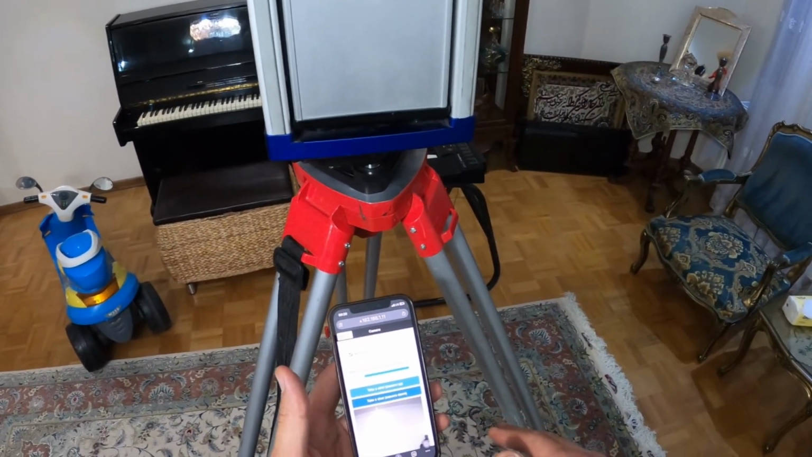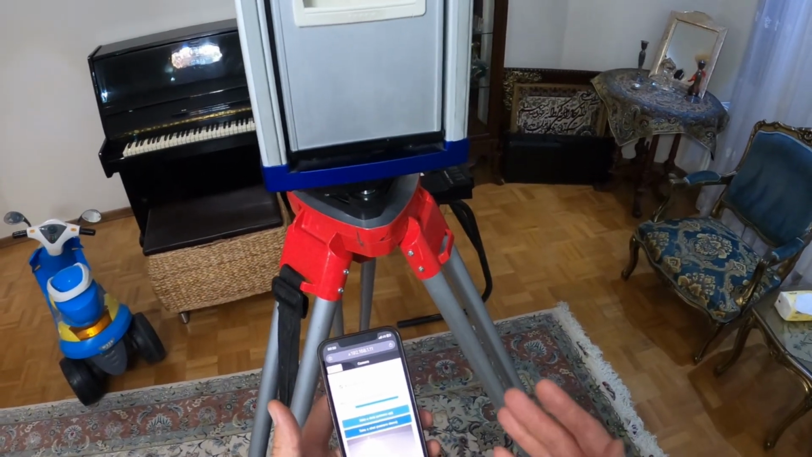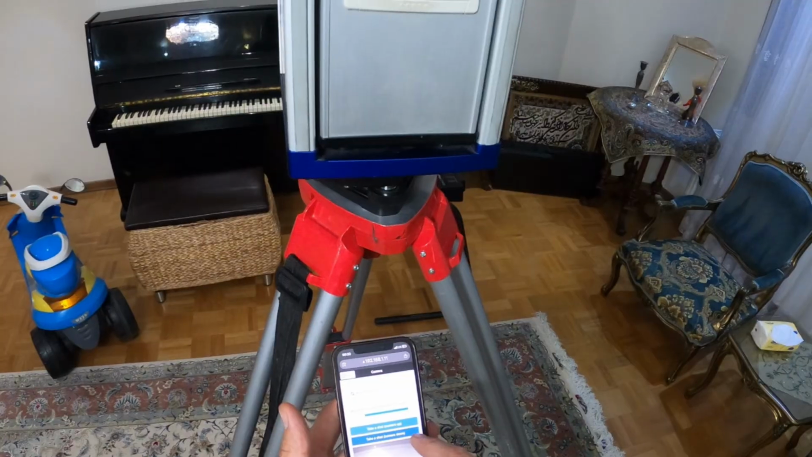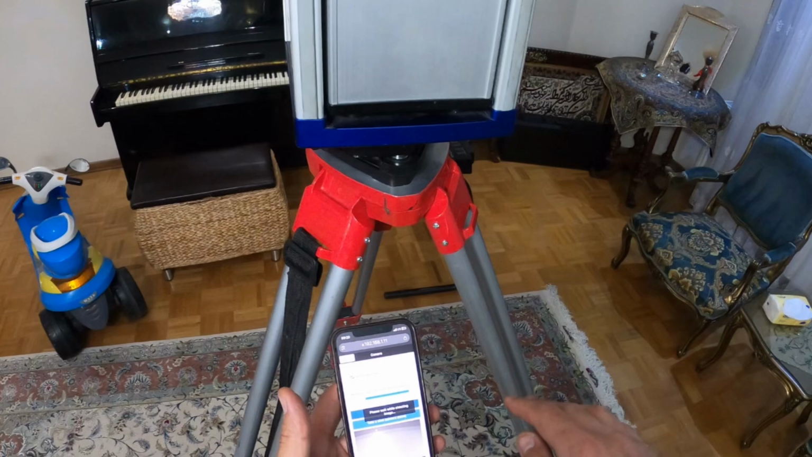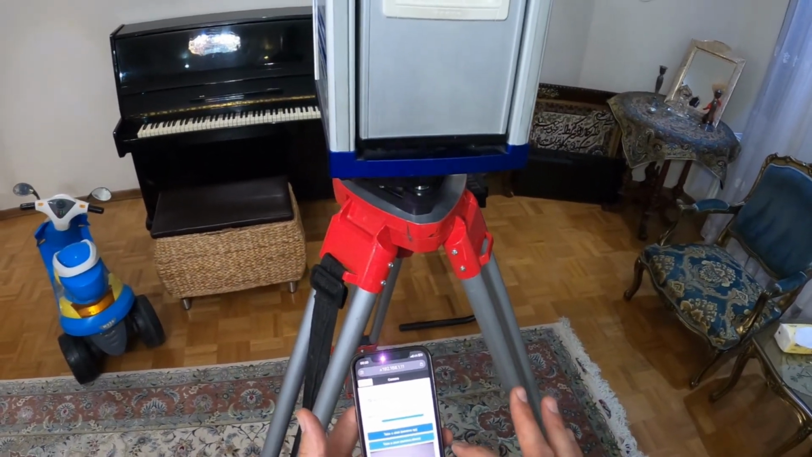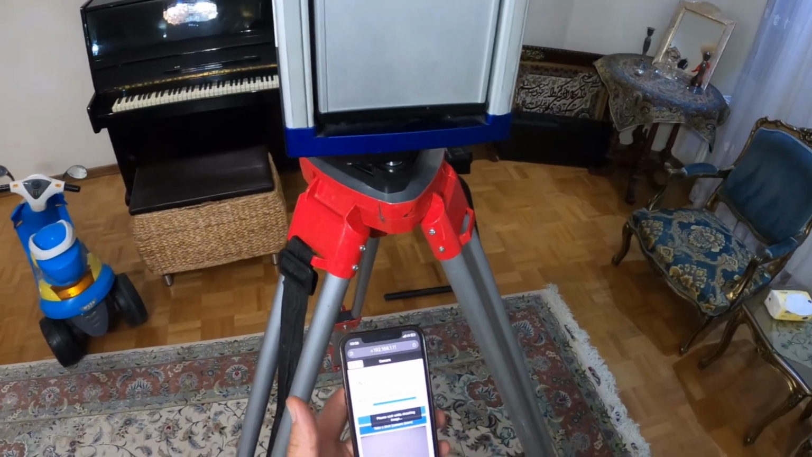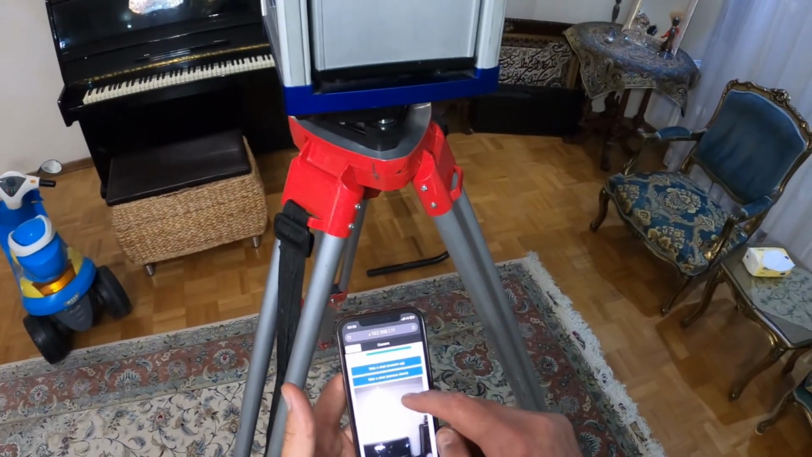So the camera up is taking from downside, and camera down is taking from upside. As you can see, up and down. These are the cameras that are taking photos, okay?